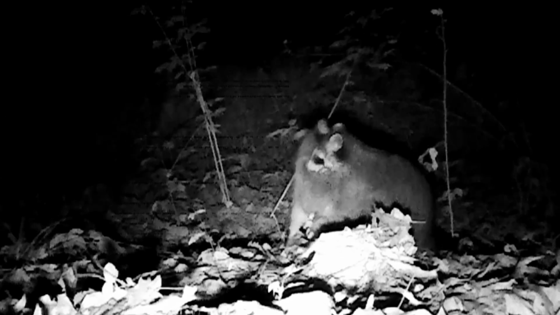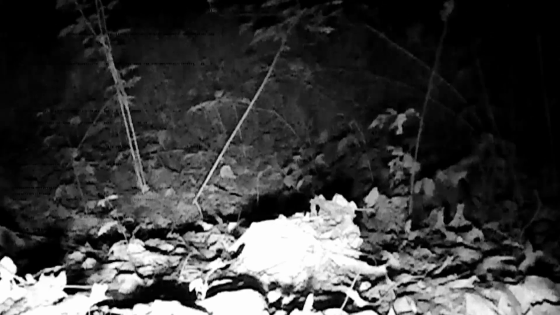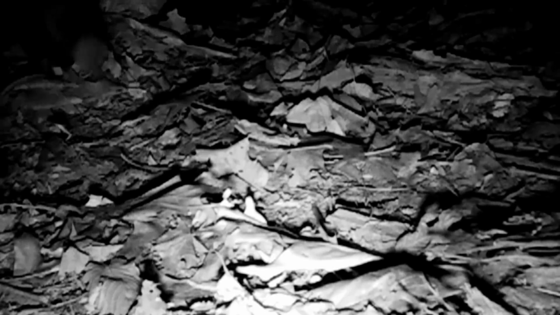No wonder they're hurt all the time. Playing with each other. Sometimes they get mad and hurt each other. But they have a good time there. And here's the little culprit that pulled my camera down. Pulled it straight down, them old coon. They always fooling with it.